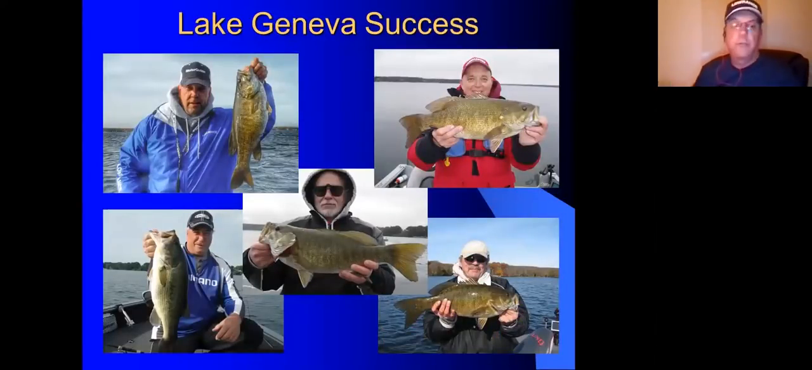These are some of the nicer fish we caught in the last couple of years on Lake Geneva. The thing to remember about these fish is every one of them came in over 25 feet of water, even that largemouth. It's just a different body of water. Things like your sonar and SonarCharts Live make a huge improvement in helping me understand what is on the water there.